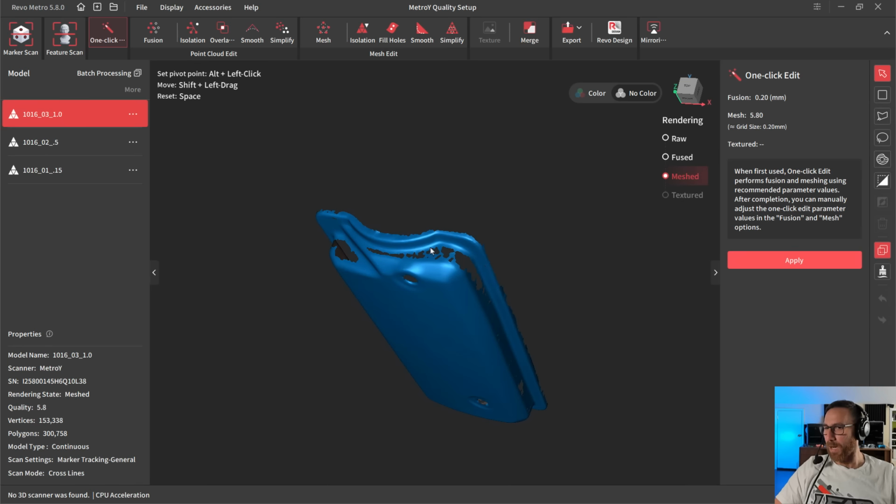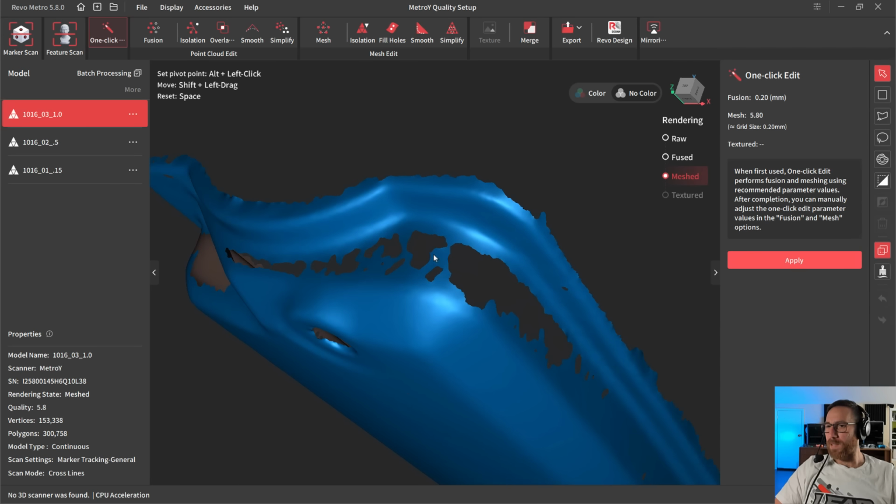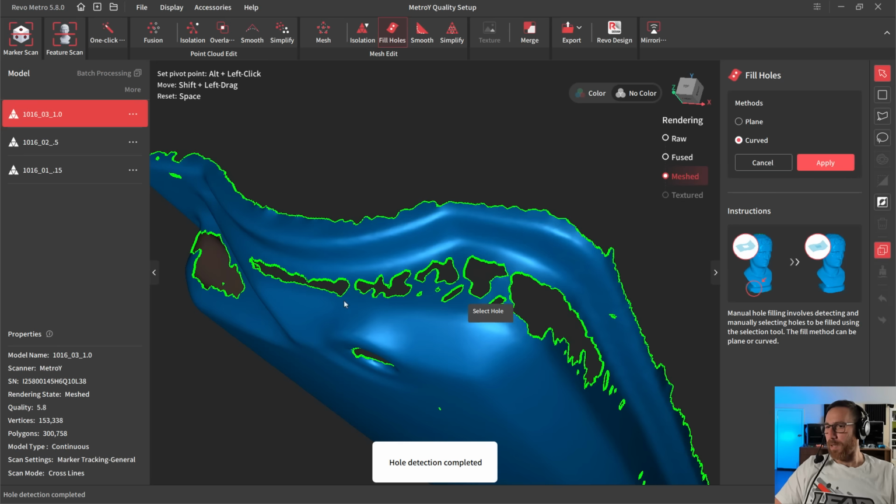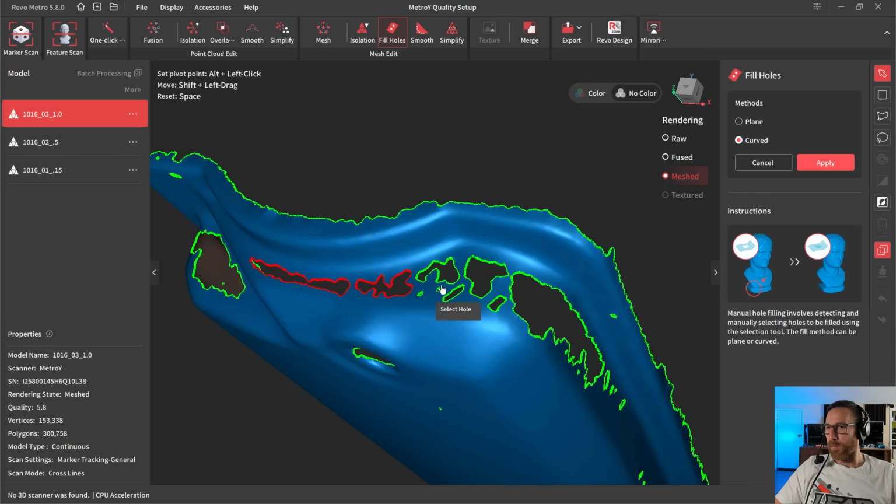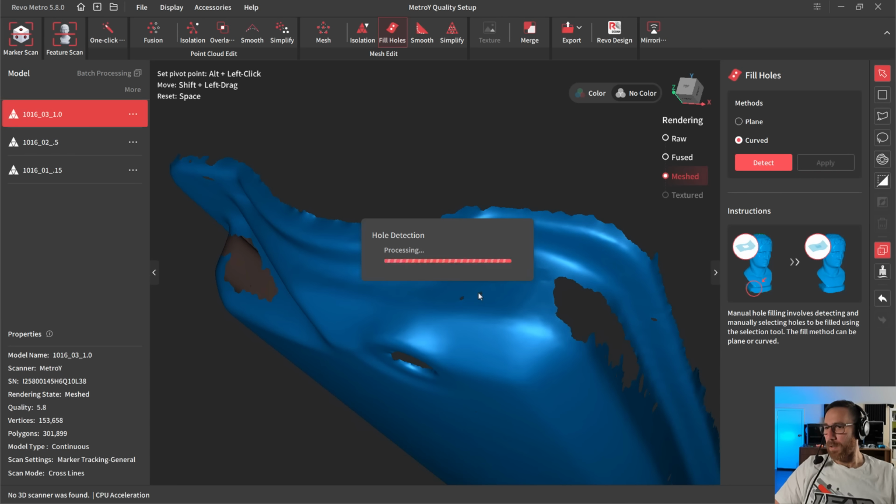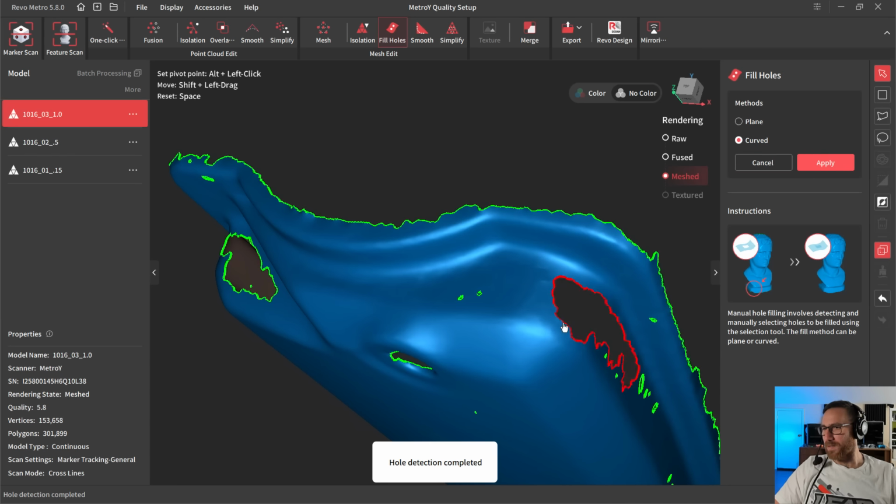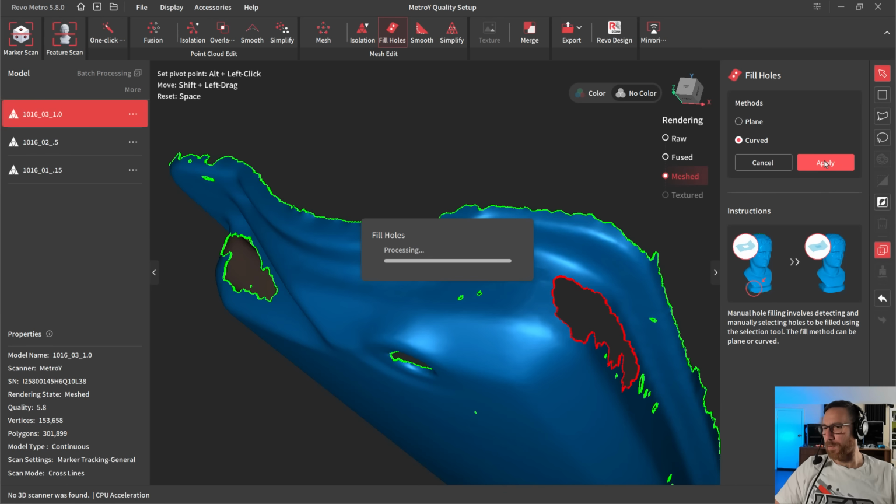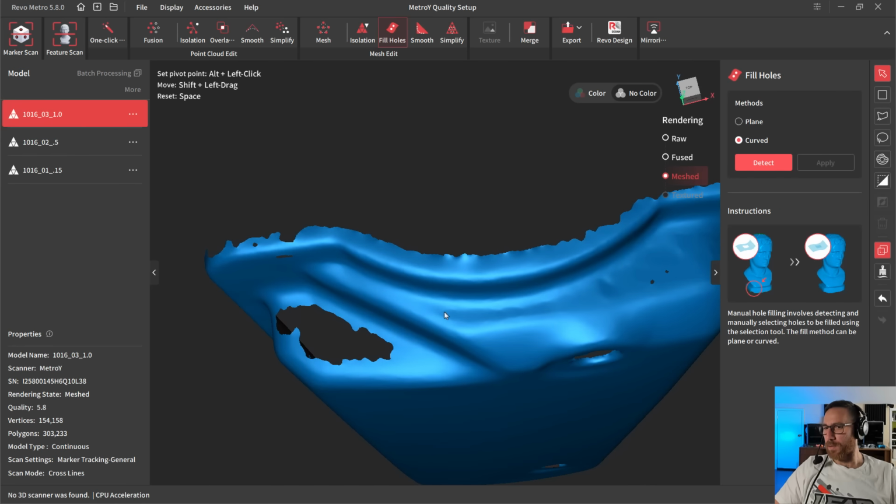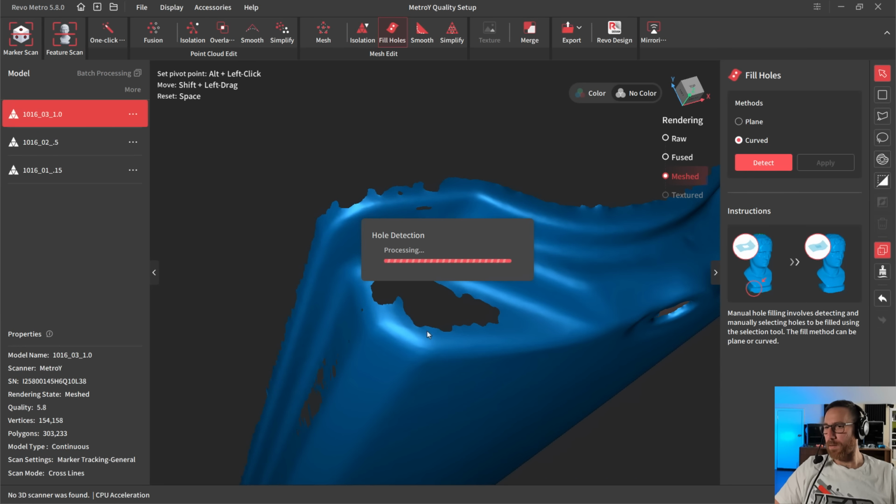Now, of course, if I had captured everything on the outside, then it would be better. Even though we are missing data here, we can still do things like come in and try to fill all these holes with curvature-based holes. And in some cases, it might be okay. It might be able to fill in that data and smooth it out. I'm going to go ahead and do this one on this side, probably less so. It actually doesn't look too bad. We'll do this one over here.